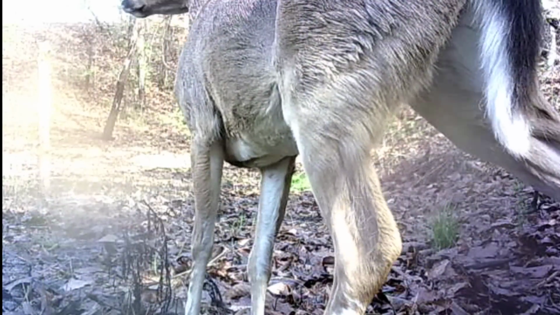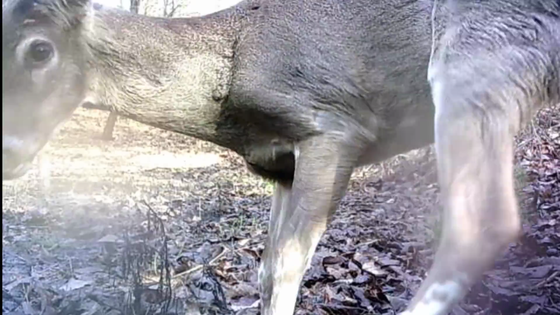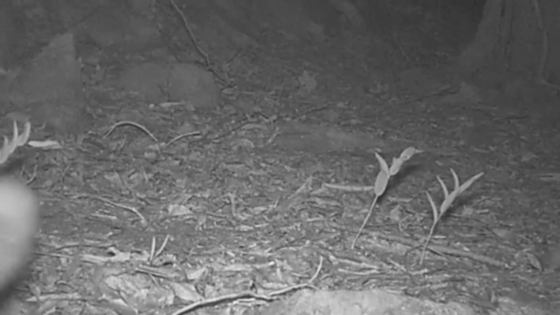Well, the bucks seem to have lost their antlers. Most of them anyway. And I noticed a strange cat moved in here on Old Yellow. Another feral cat.